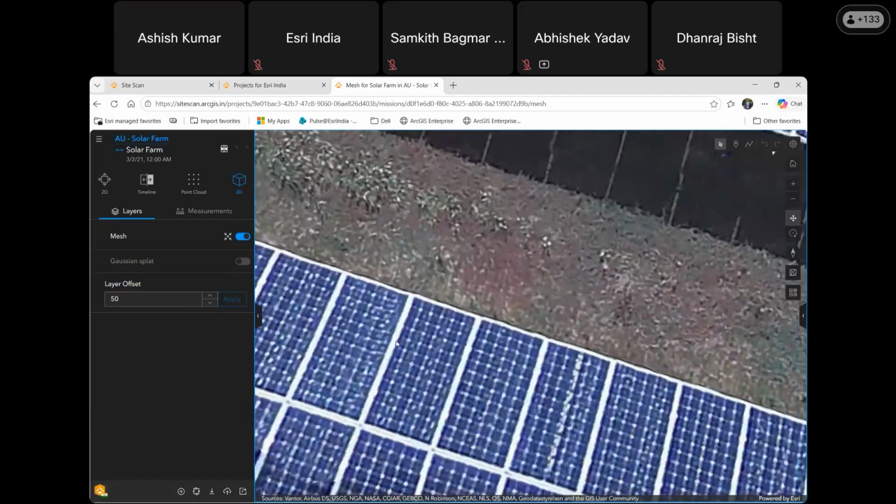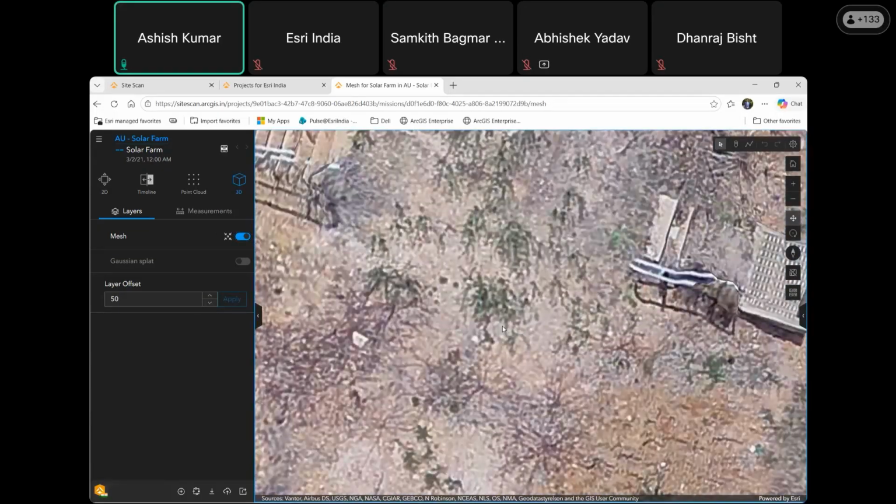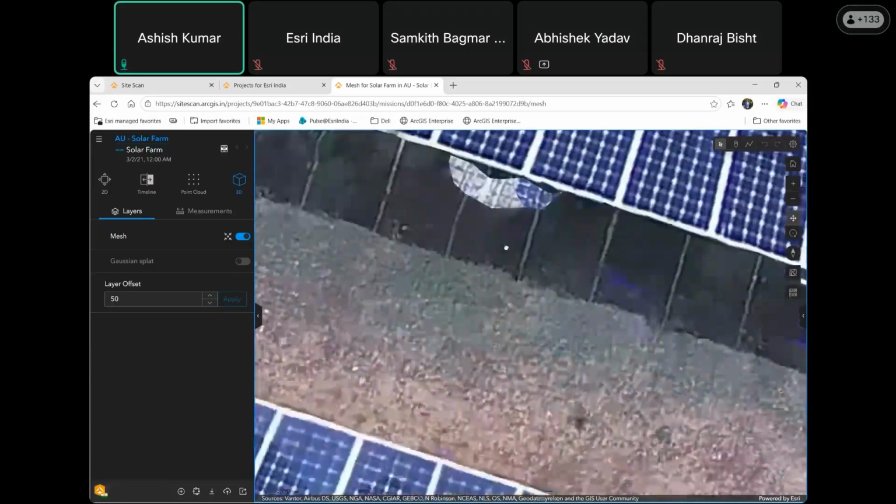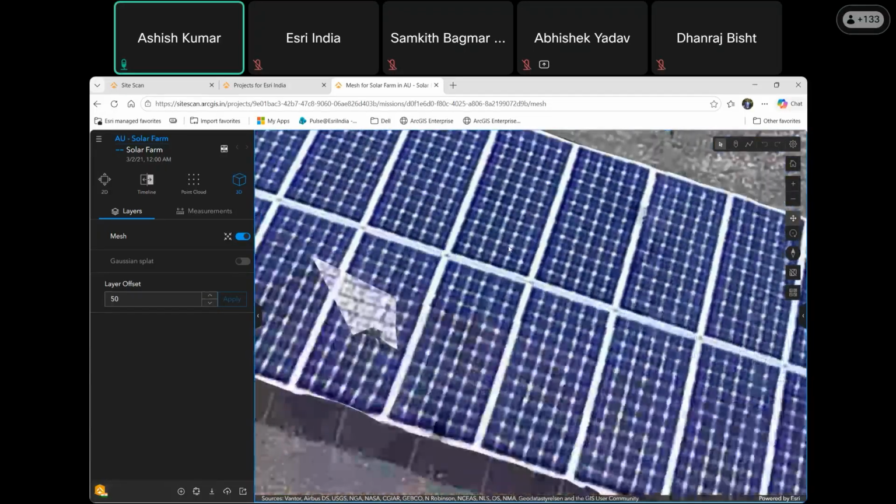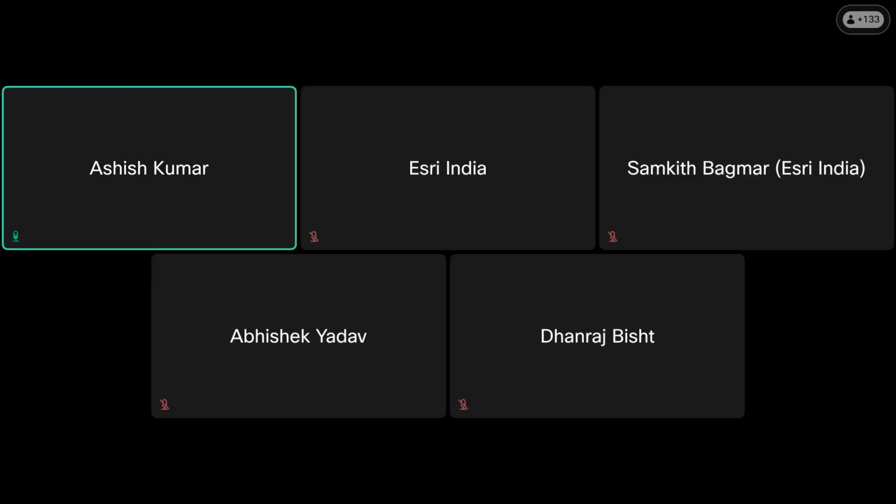This produces a very exact and true-to-geographic-location 3D mesh where you can turn around, pan around, and inspect your features within the scene. So this was one capability which ArcGIS SiteScan can provide you, where you can process your drone images and do all the processing in a cloud environment.